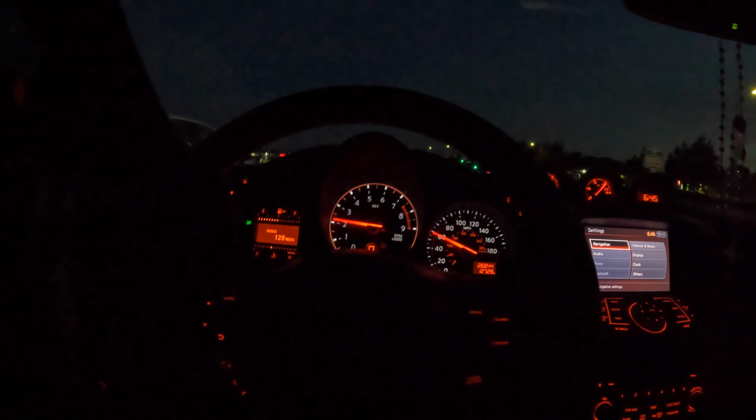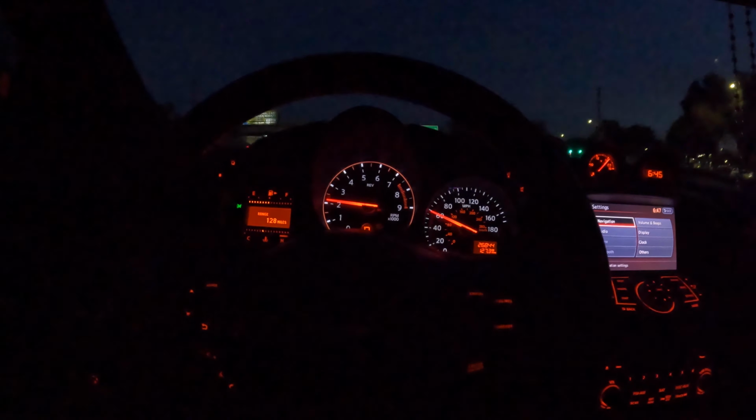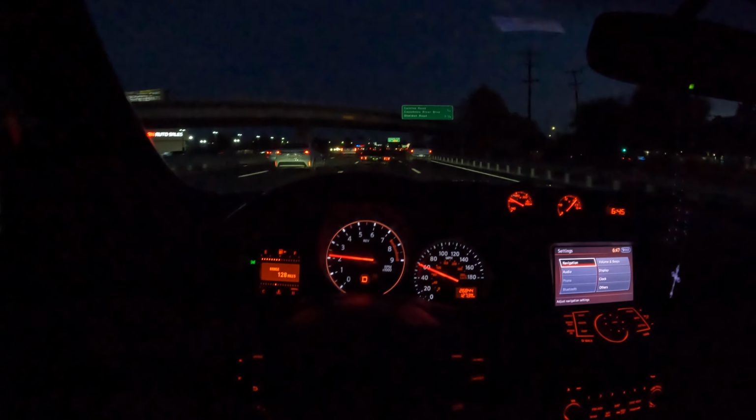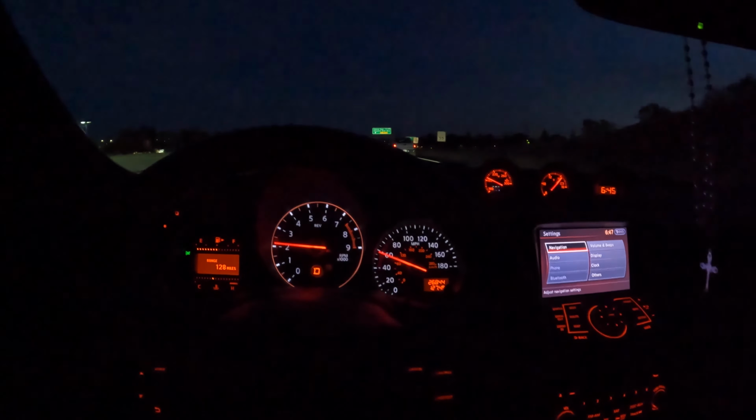As far as for me, I've gotten on this car doing some pulls, and it's fun. Obviously there's other cars that are faster, but for what this car is, it's honestly amazing. It's not meant for straight line speed.